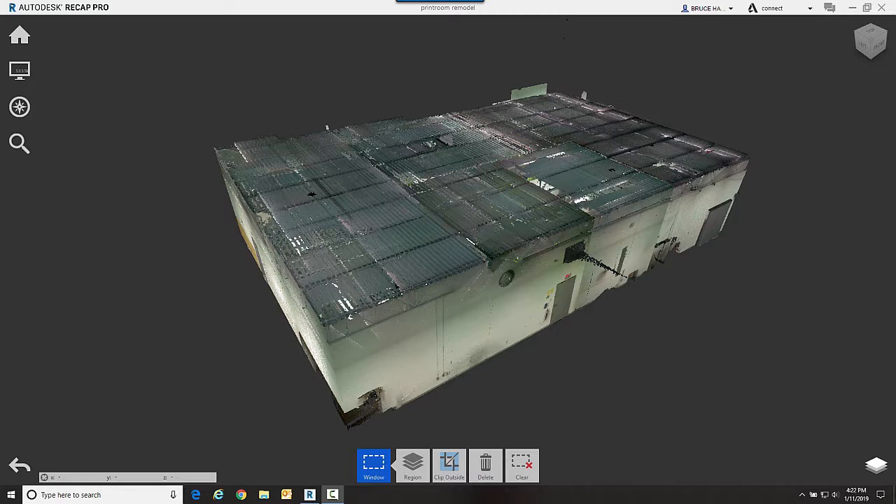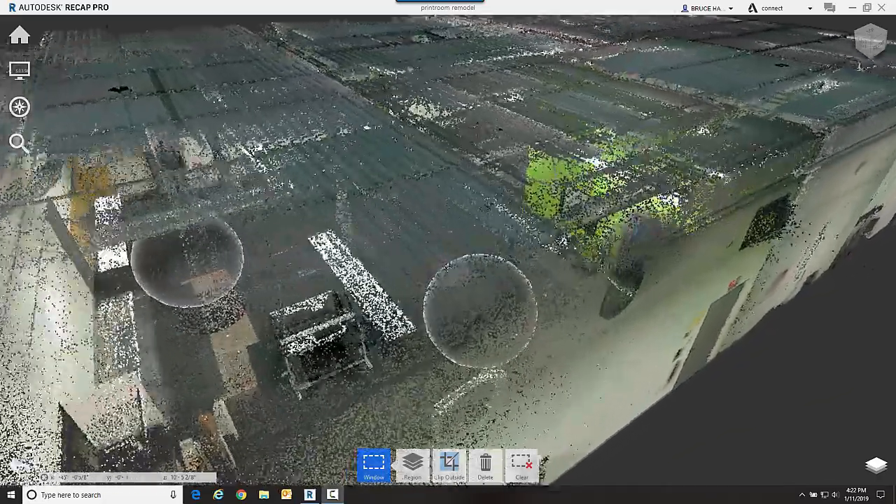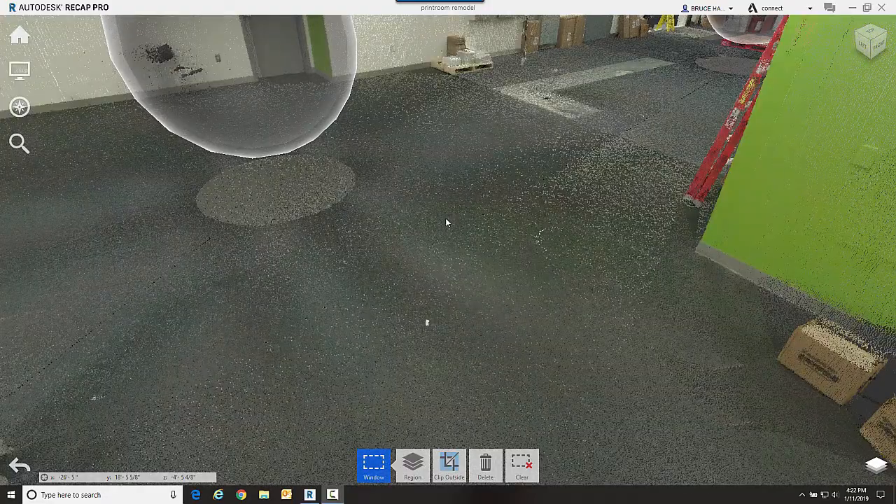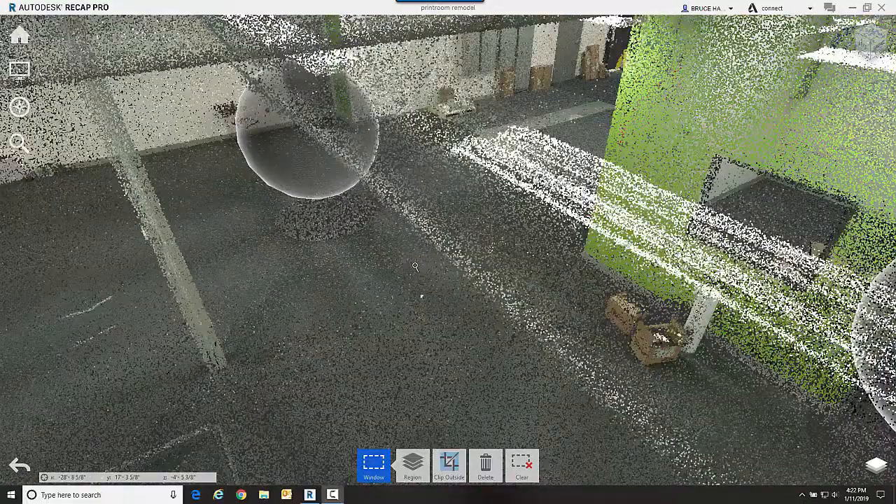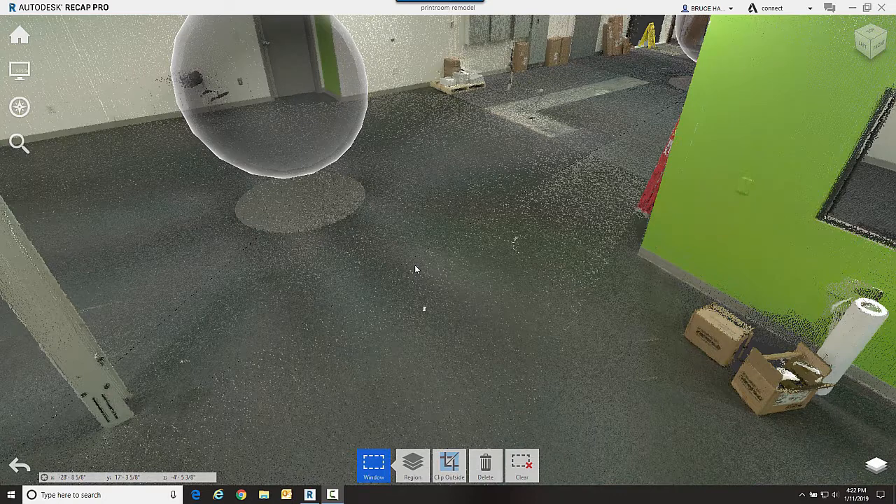So the first thing I'm going to do is just zoom in. Now as I zoom in, you kind of see the graininess of it. This is the actual point cloud. So these are the dots that it actually captured. And you can see there are tons and tons of dots that it captured. These have been colorized by the photography.